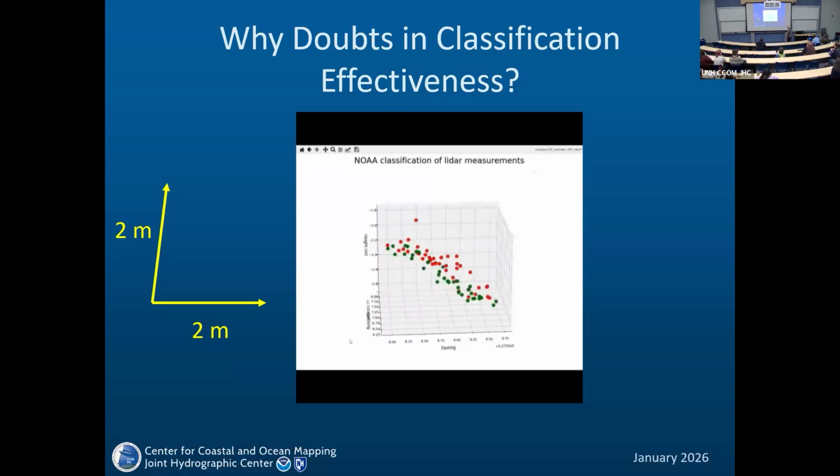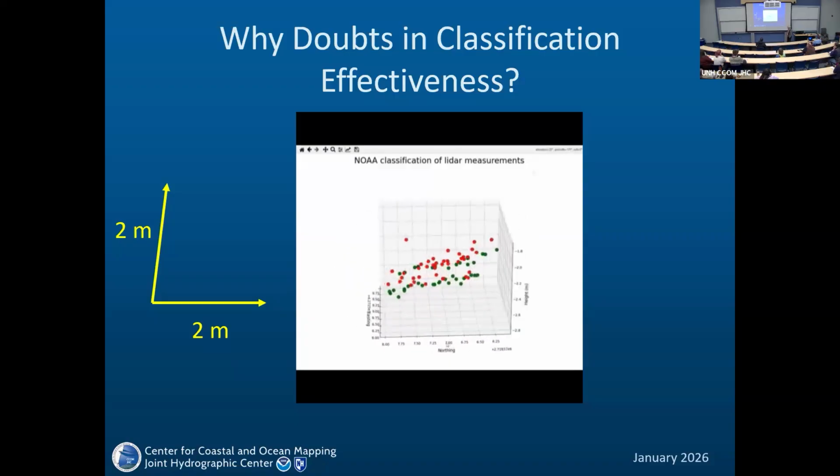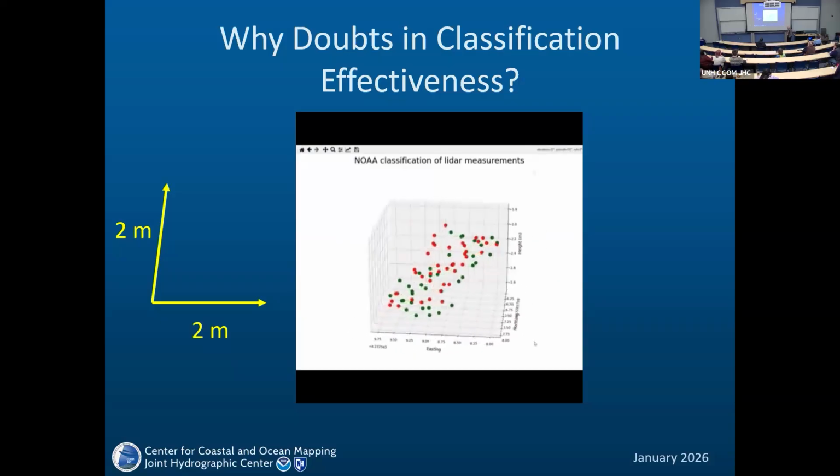Let's see what happens to these points. From my point of view, there is no difference between them, so they should belong to the same class. They could be bathymetry, they could be not bathymetry, but why are GLMs, which are essentially next to each other, classified differently? This is one reason why we had doubts.